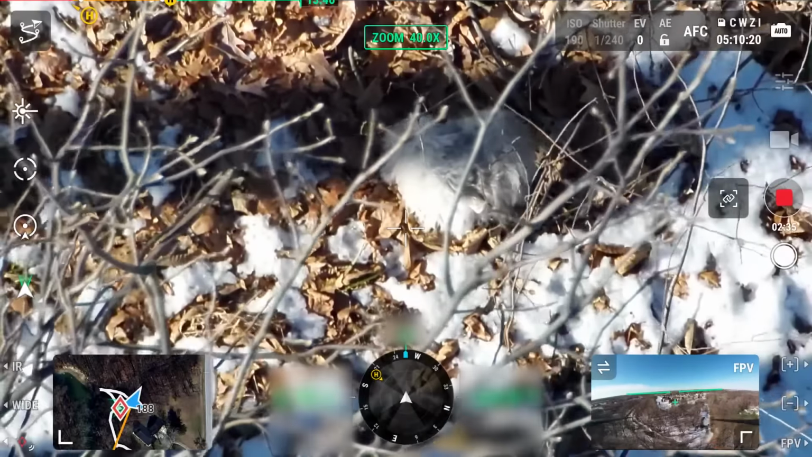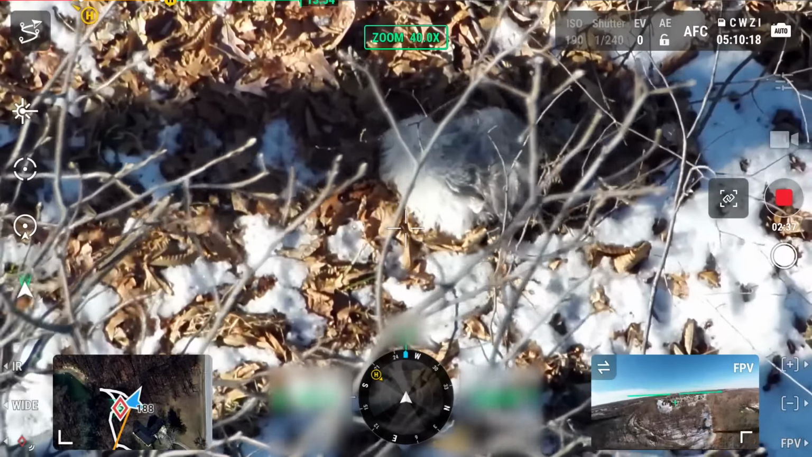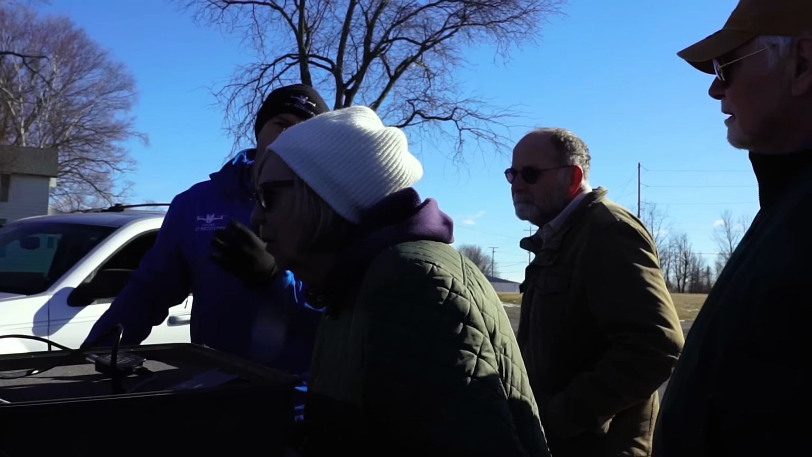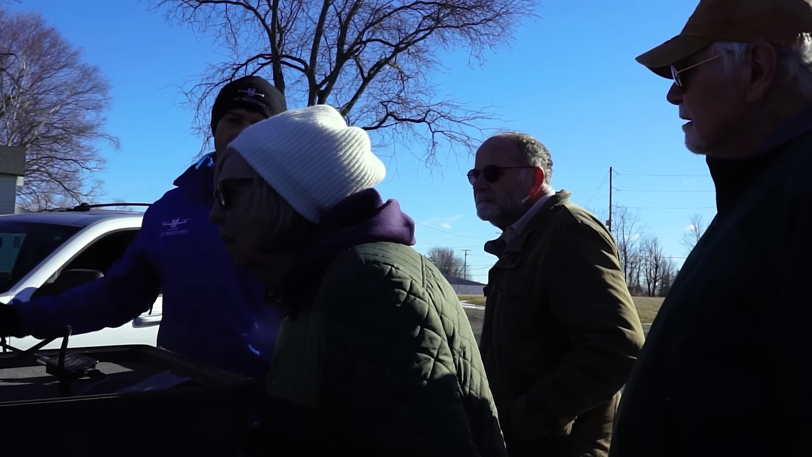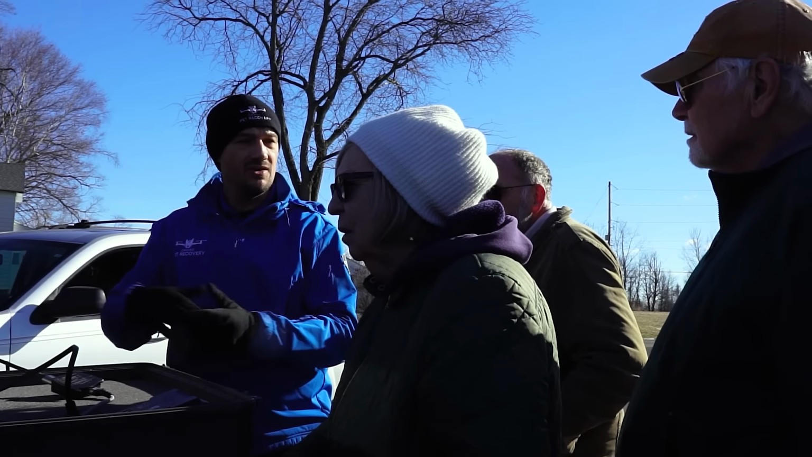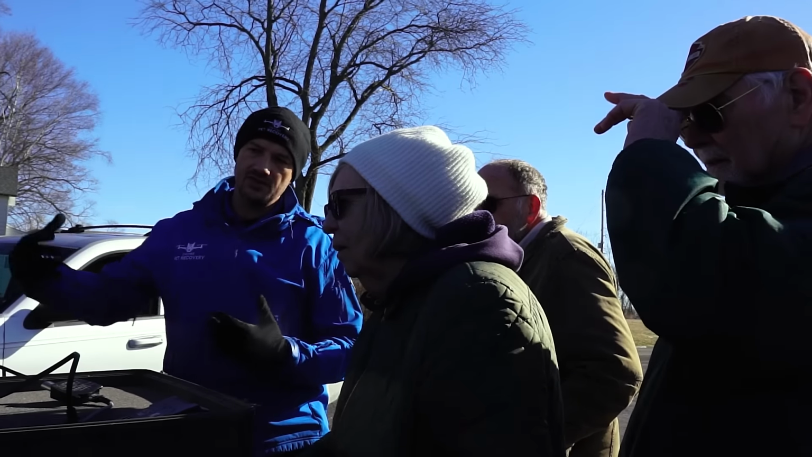So there's a couple things. We could either go and see if we could lure her with a little bit of food. We have to do that very carefully. The other option is we've worked with people who set up traps and put food inside, like a live trap, and go inside.